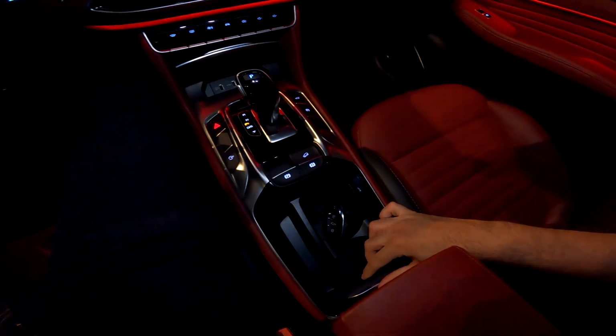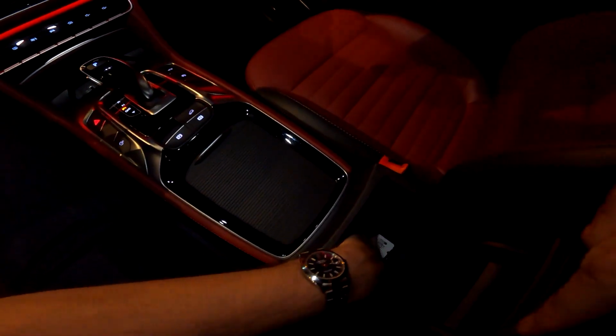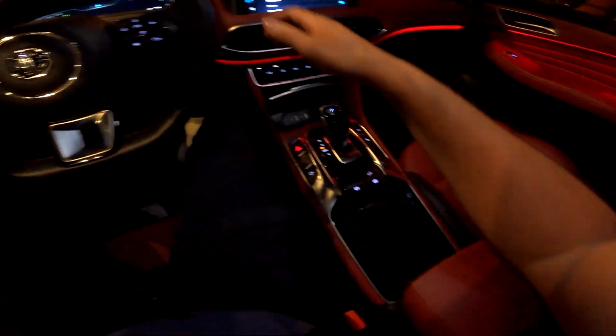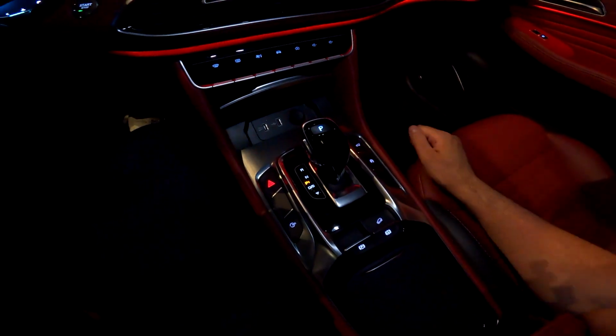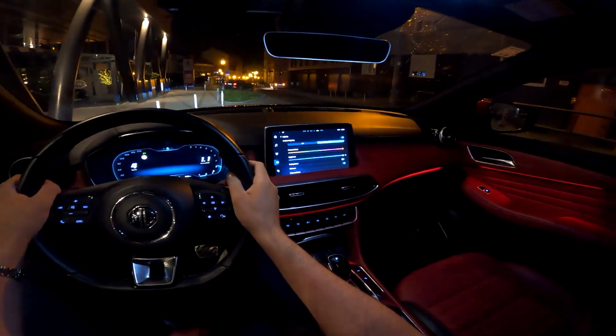Yeah, that's it. Also here you have the roller, cooled storage area here, and also this can be extended. This is the central console. You can put it to drive and continue the drive.